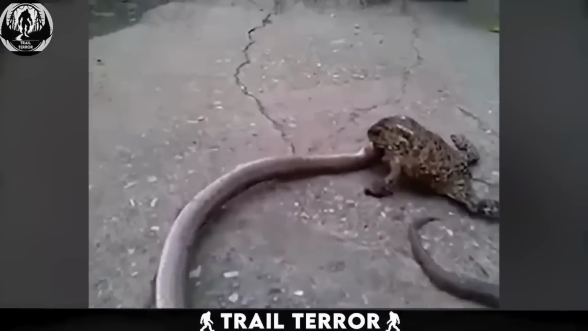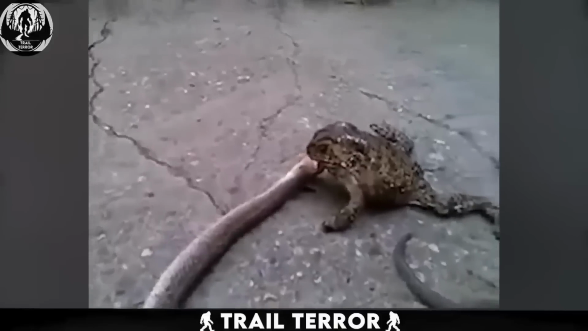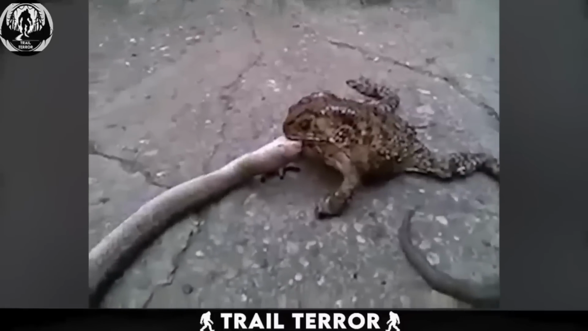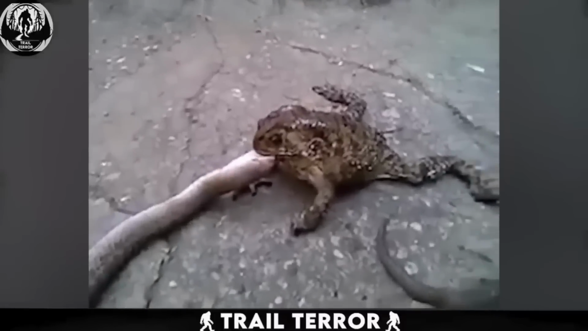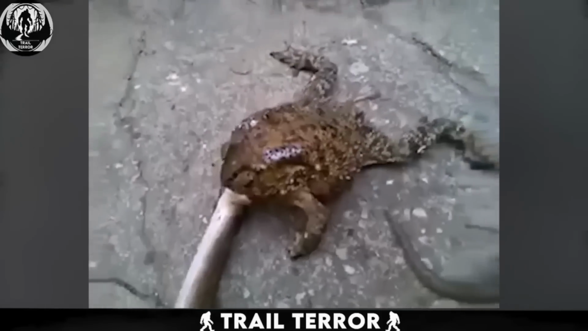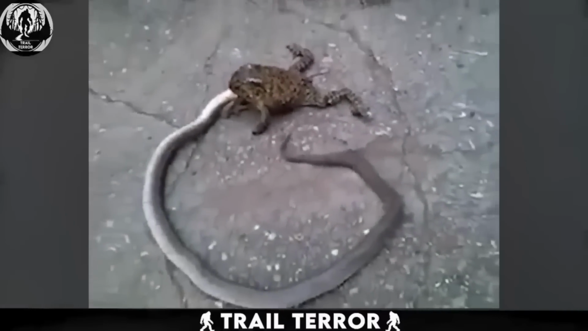The frog's stance is impressive, legs spread wide for stability. The snake? Not having a good time. It's wriggling like crazy to escape, but those froggy jaws are strong. Fun fact, most frogs are toothless. This means our determined amphibian friend is trying to gulp down the snake whole.